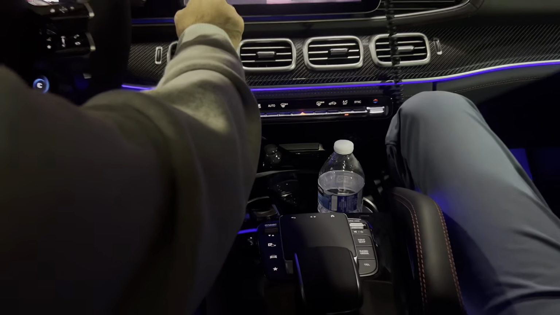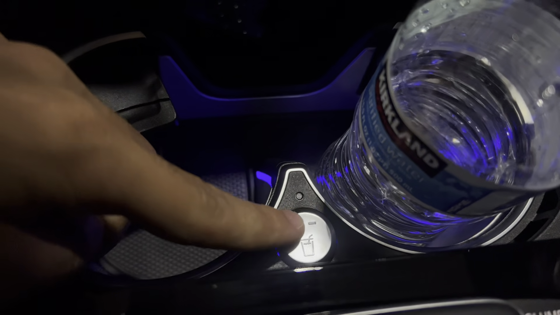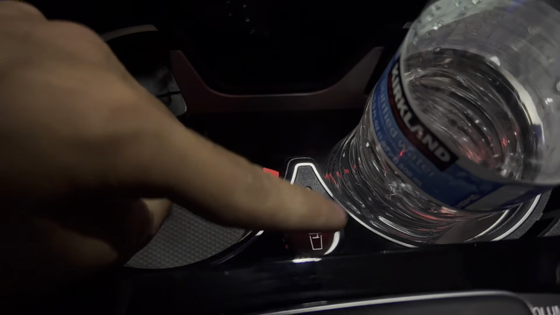Aren't your cup holders cool too? Yeah, if you go here, we have the cup holder, right there, and then we also have the heating feature. Oh, no way. It can heat up. Wow.